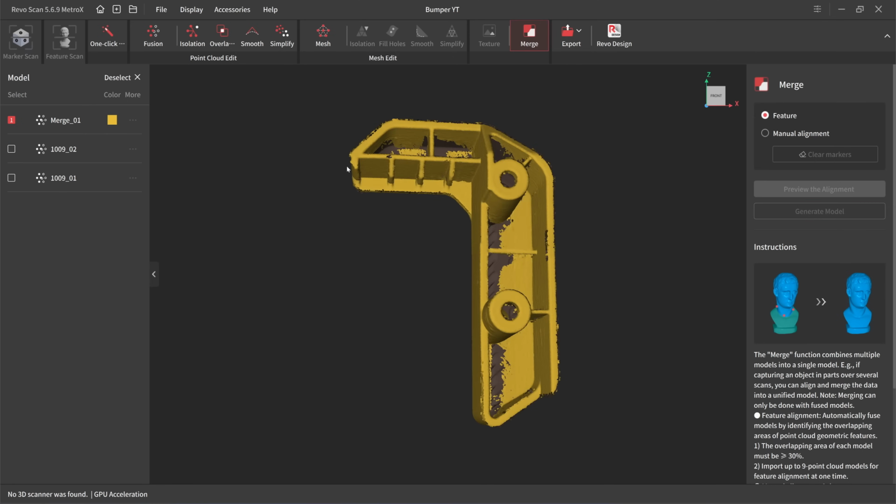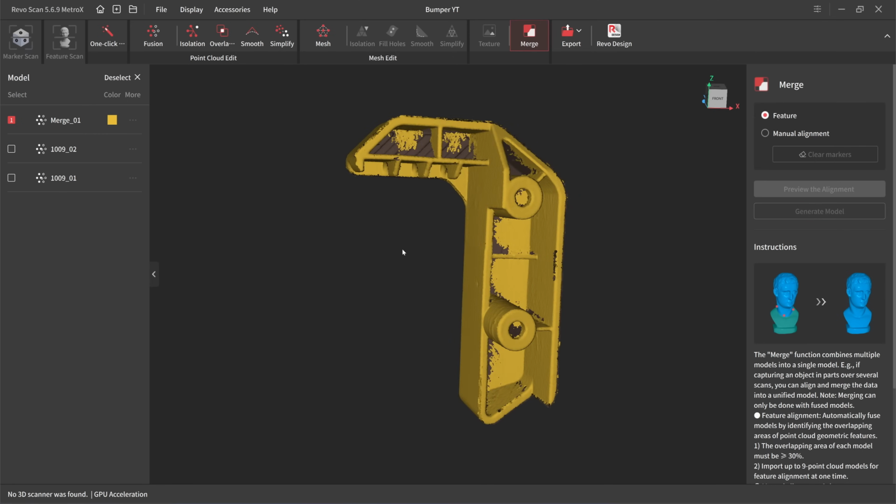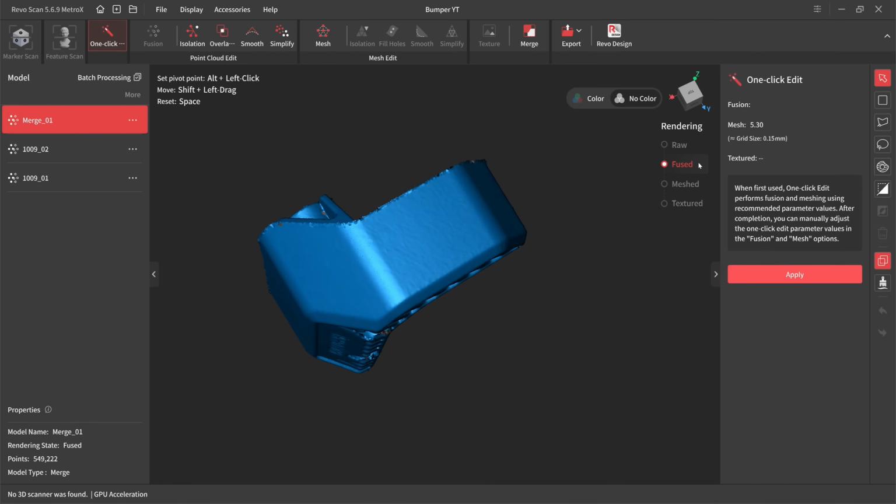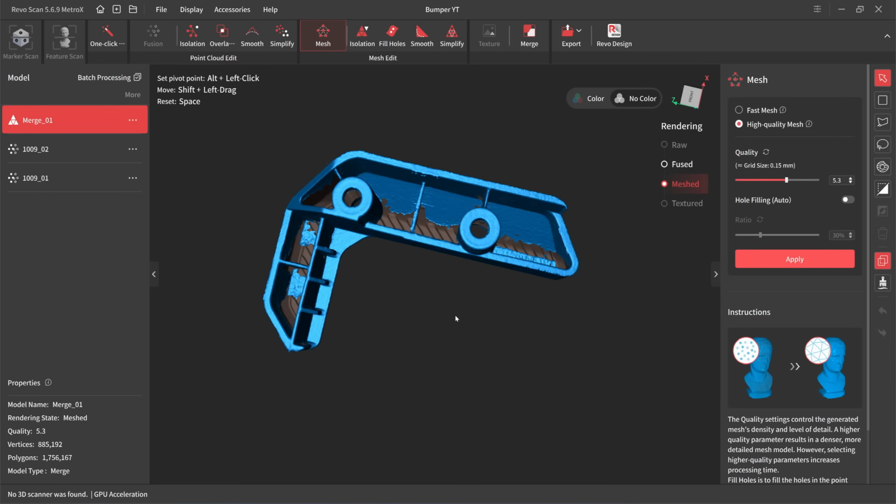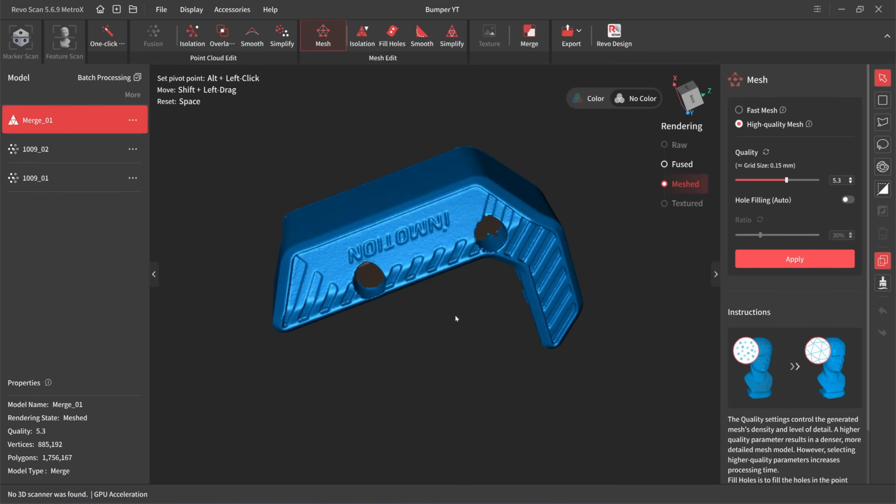Generate model, and this is the generated model. Mesh it with the 0.15 millimeter high quality mesh. Apply. Okay, here's the mesh result from the Metro X.